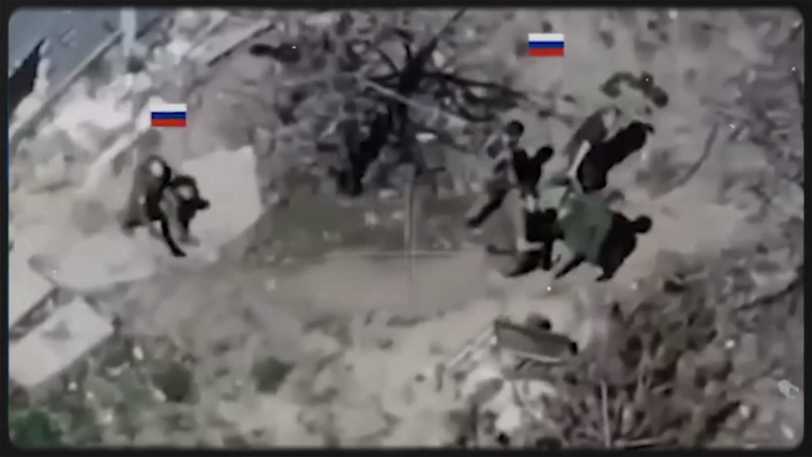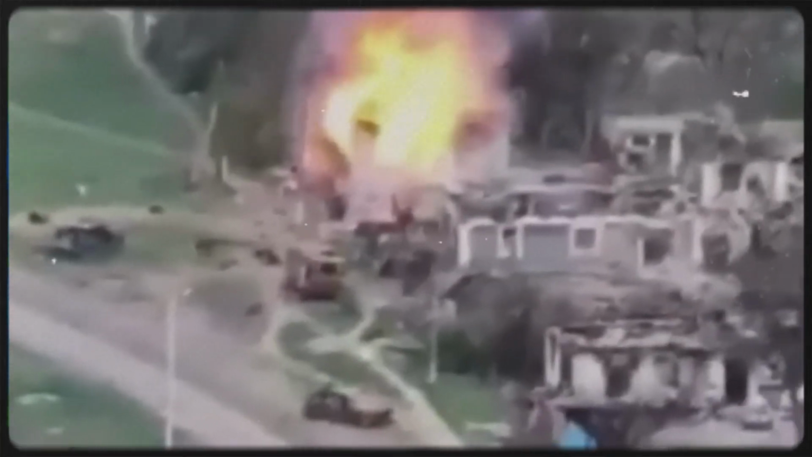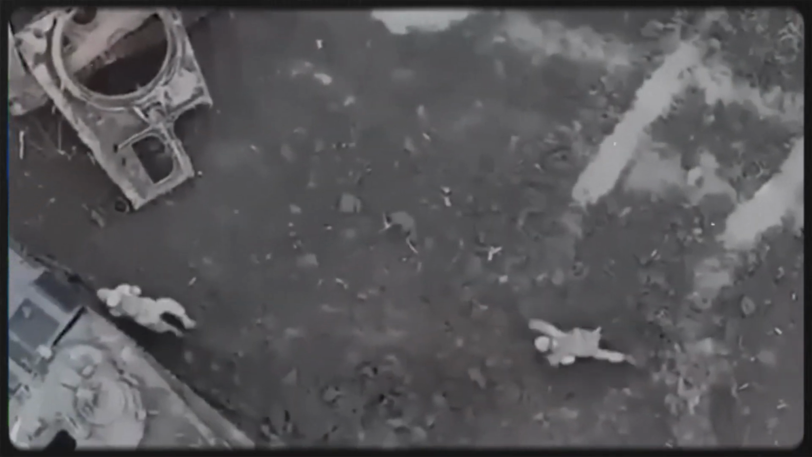The larger point is that Ukraine is not only improving the drone itself, it is improving the link between detection, decision, and attack. Reconnaissance UAVs provide the eyes. FPV crews deliver the strike. Fiber-optic control helps preserve the connection when electronic warfare attempts to cut it. Together, these elements create a faster and more reliable kill chain.